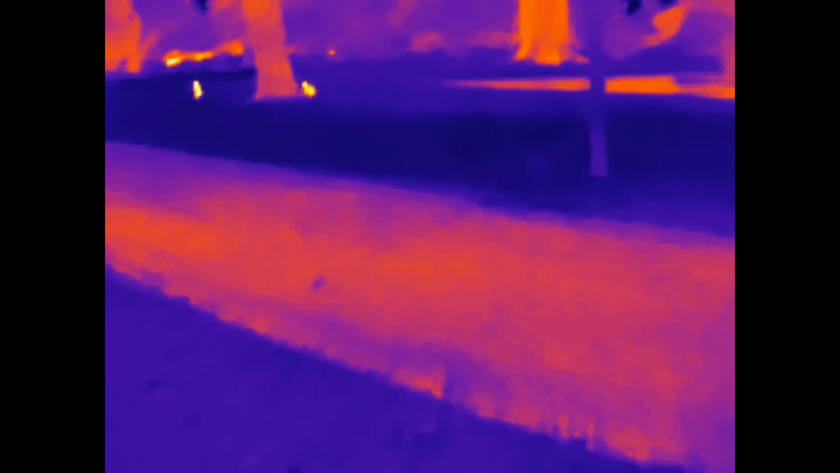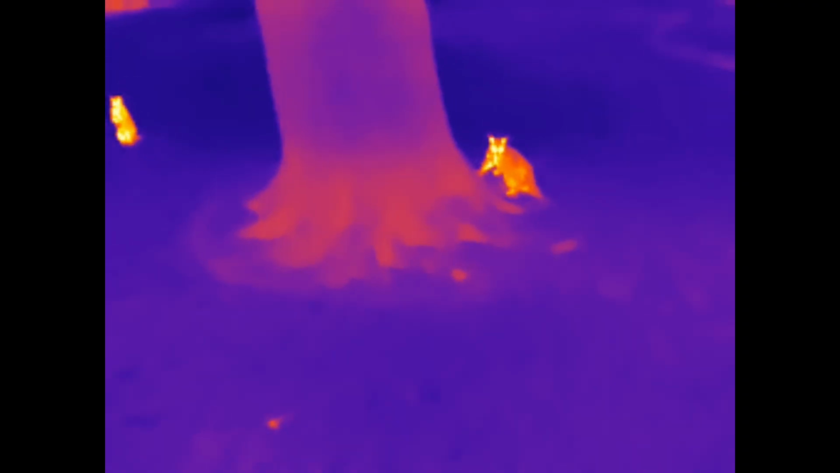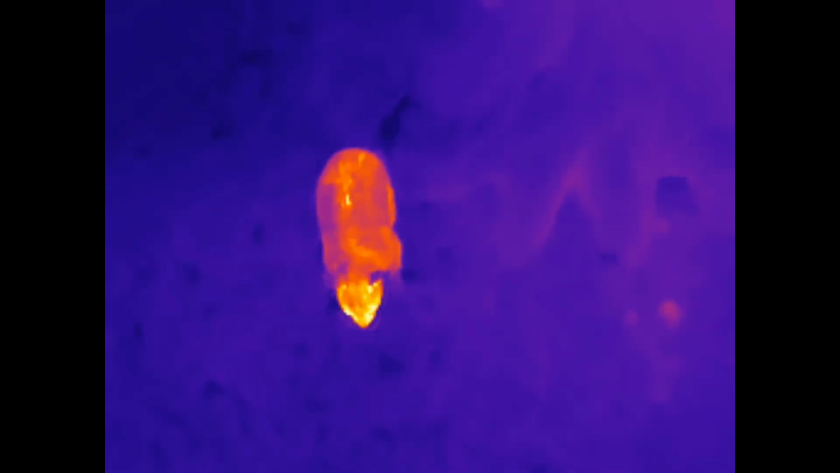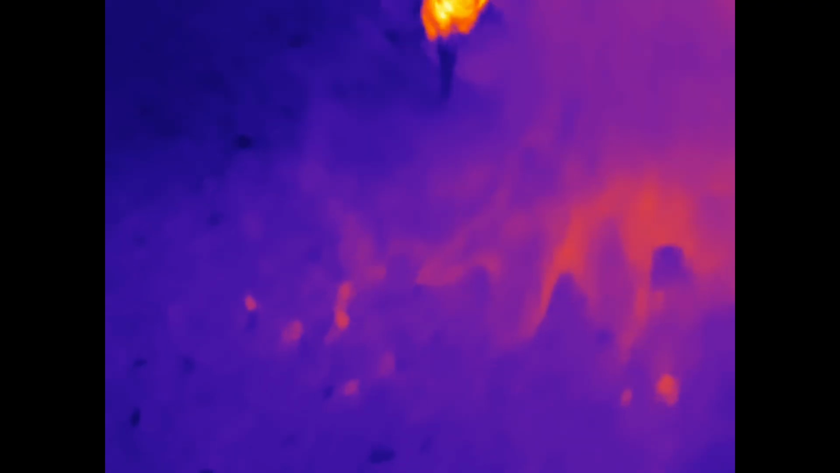Just walk this way. You can kind of see where they walk as well, like warmth on the ground. Yeah. Footprints.